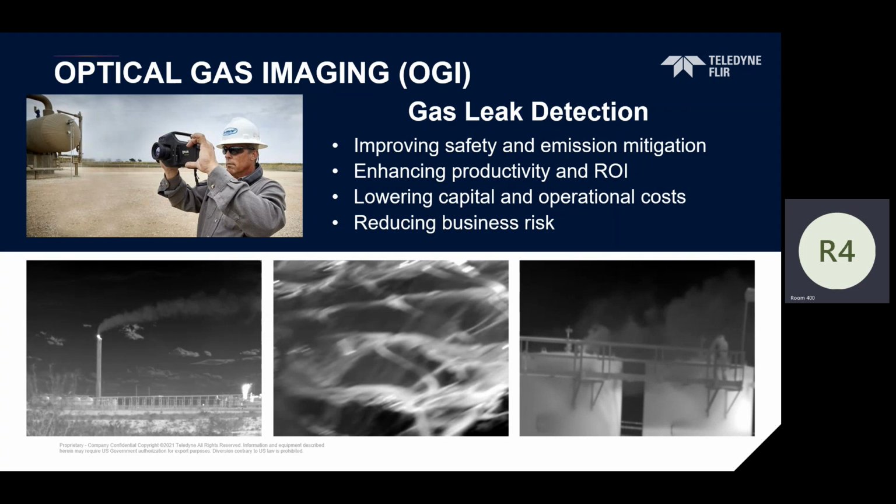And then reducing business risk. What do we mean by that? That last line is what's changed the most, in my opinion, in the last 4 or 5 years. When I talked about OGI 5 years ago, I never walked in here and said, "Hey, Fidelity, you can pull your company off of their platform trading." So reducing business risk ties back into emissions mitigation, when you start looking at the environmental, social and corporate governance aspect of the business and what we're able to do here. So again, I have some videos.